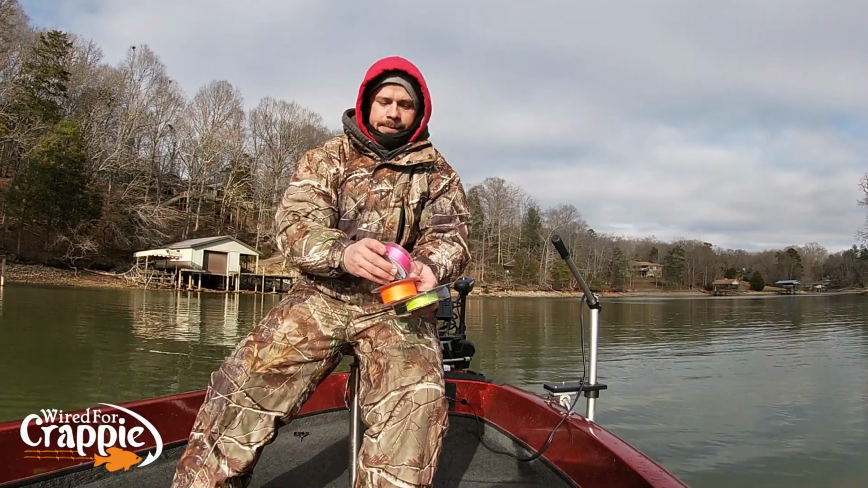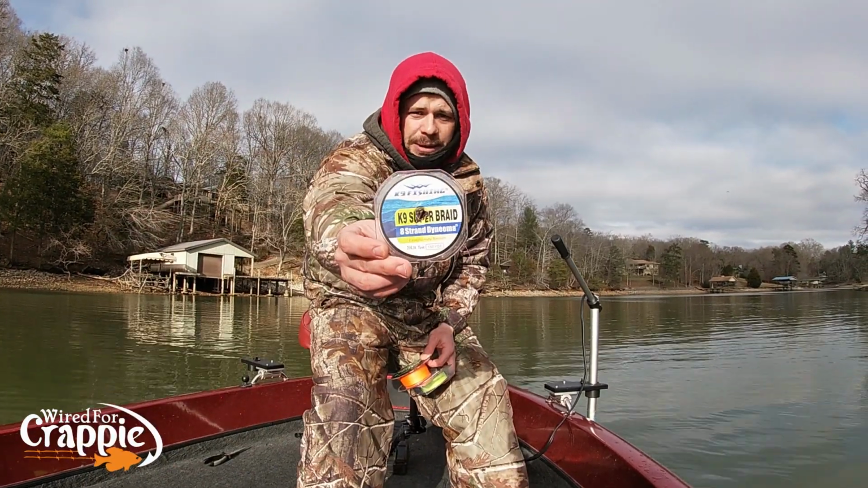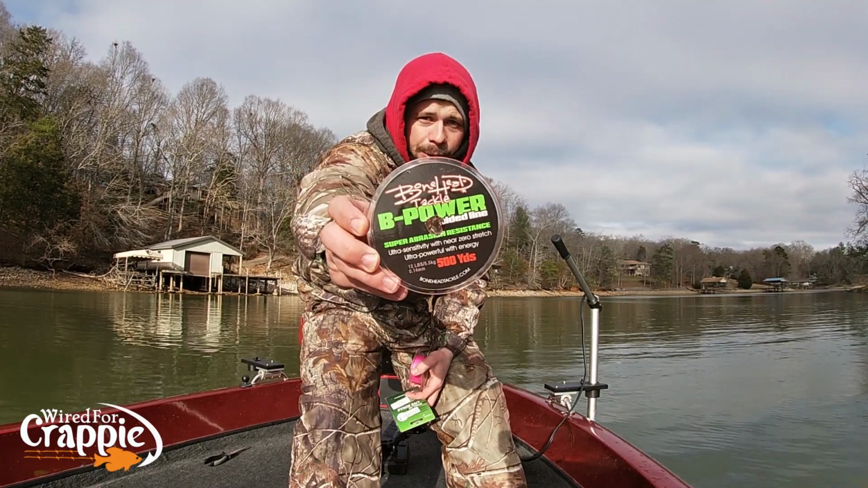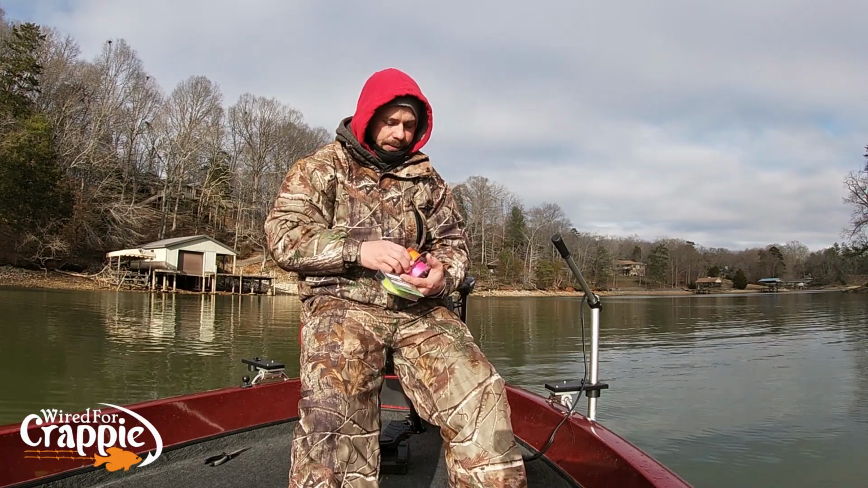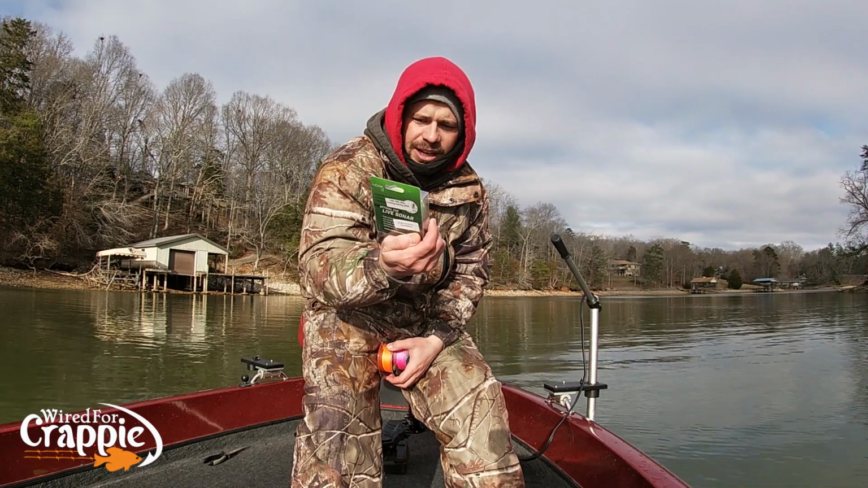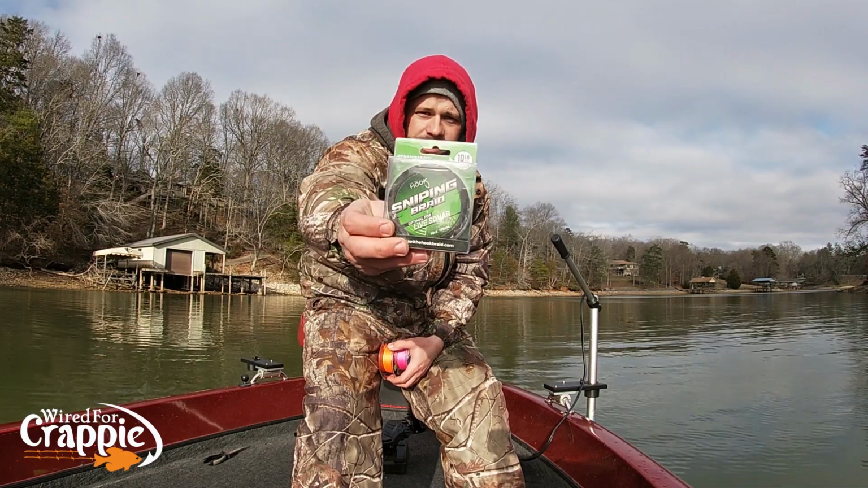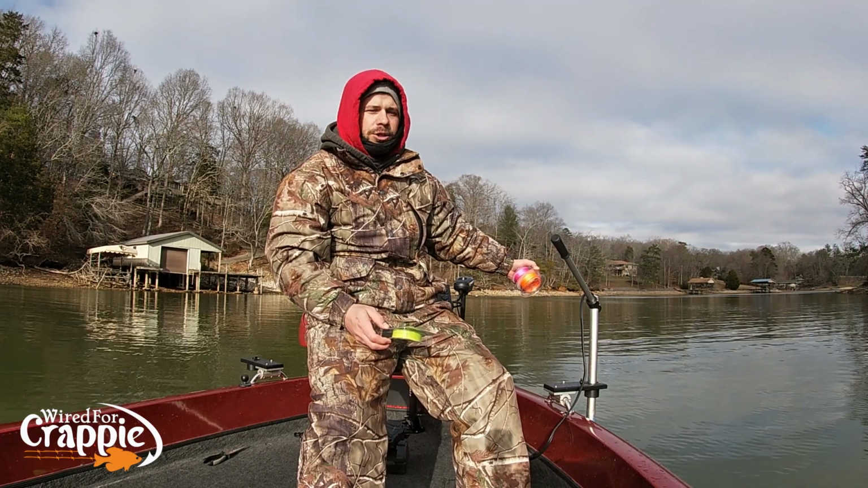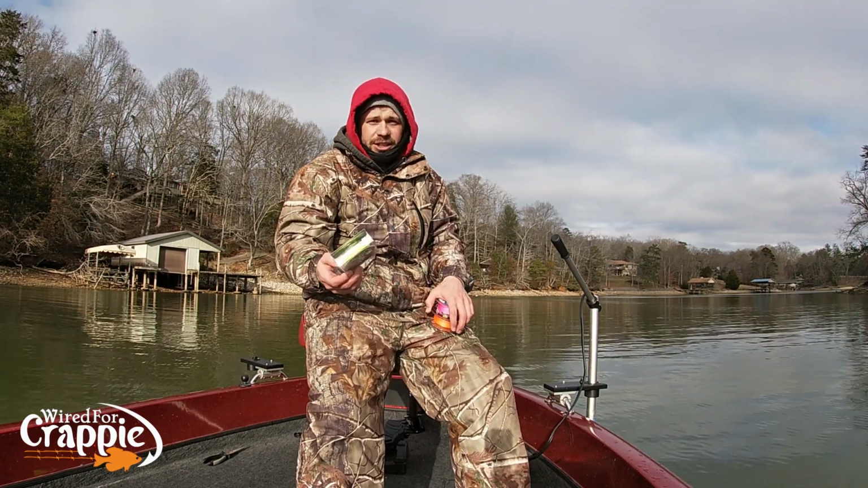We got the K9 20-pound test. We got the Bonehead B-Power braid, the 12-pound test. And we got the Sniping braid, 10-pound test, optimal for live sonar. So we're gonna test these. We're gonna put them right down in front of this transducer, and we're gonna see just how they look.